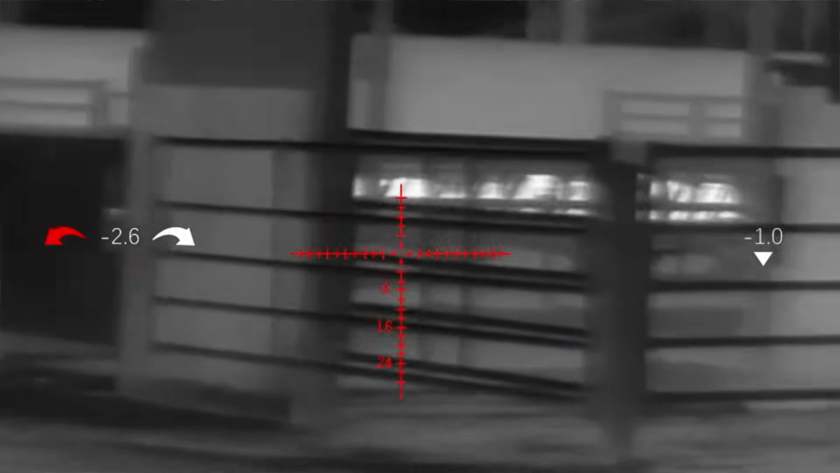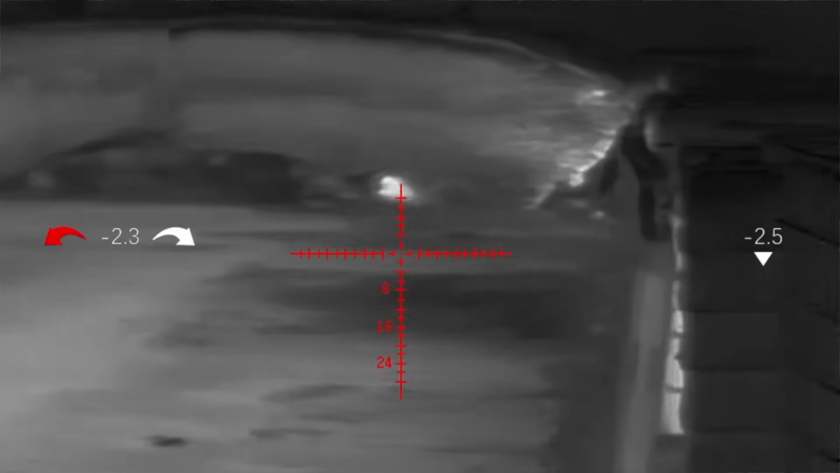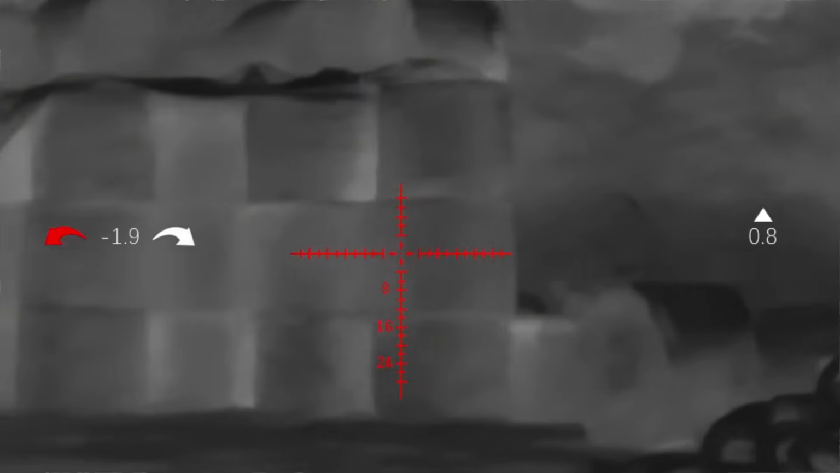But the downloaded image video is never ever, especially on thermal, as good as what you're looking through. And the image quality on this particular device with the 384 sensor is absolutely incredible from what I've seen through it. Absolutely brilliant.